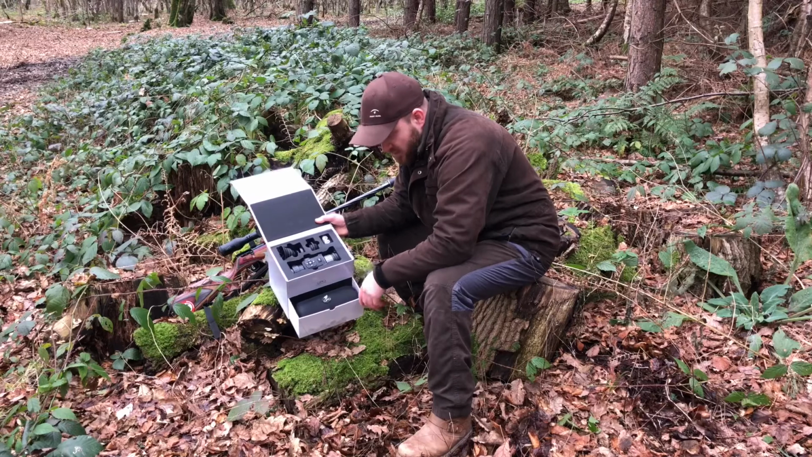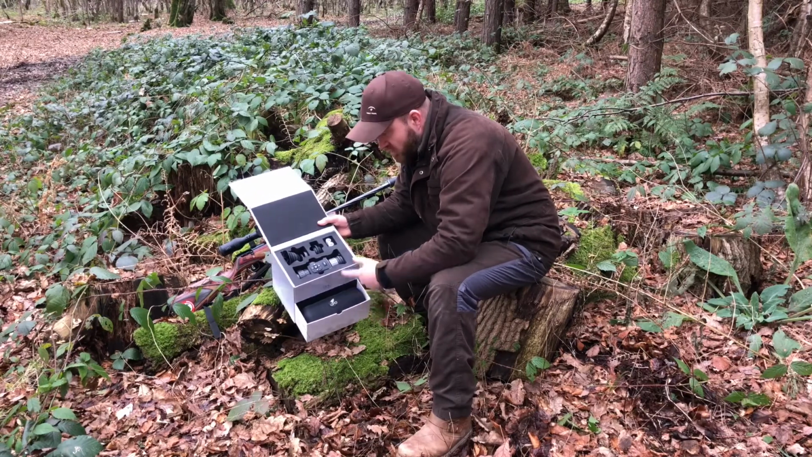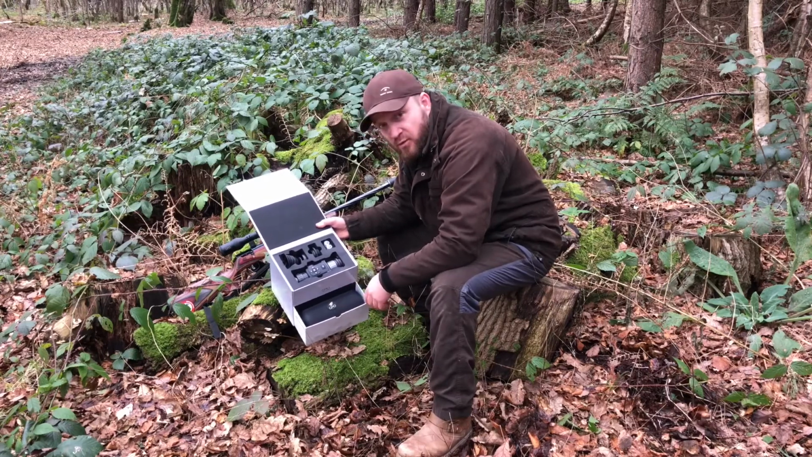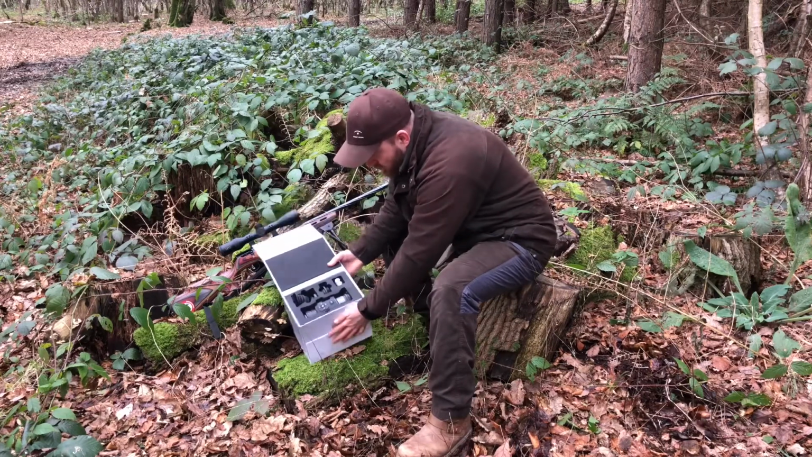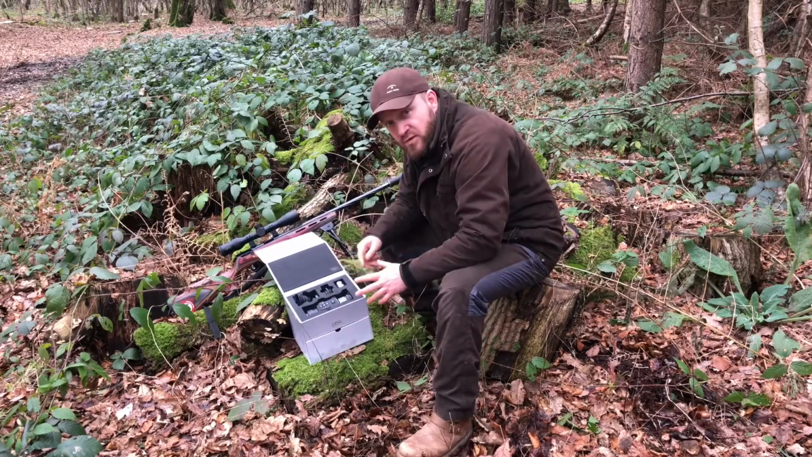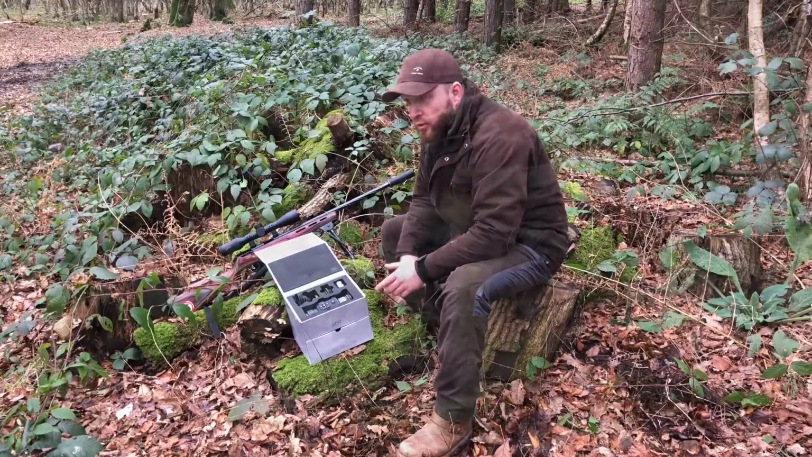Really handy, but it depends what and when you're doing it, I suppose. If it's constantly on the scope, there is no really need for it. If you use it as a manual and handheld spotter, it's quite handy. So what I will do, I'll make a couple of pictures on how it looks when it's a handheld and how it looks when it's on a rifle, and then we'll go from there.